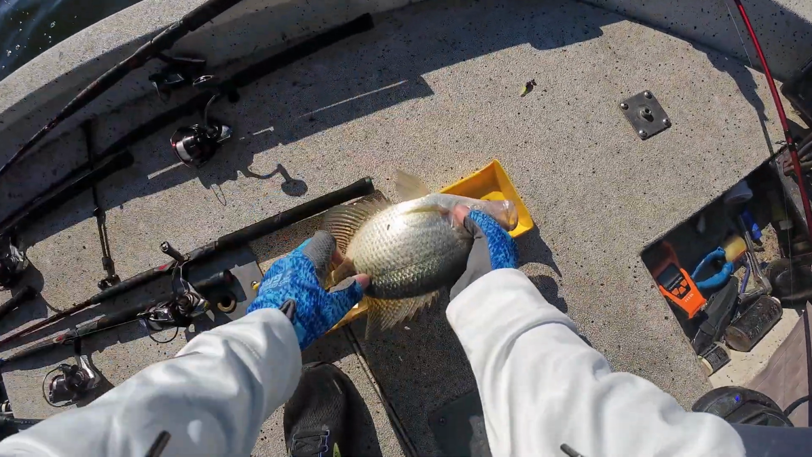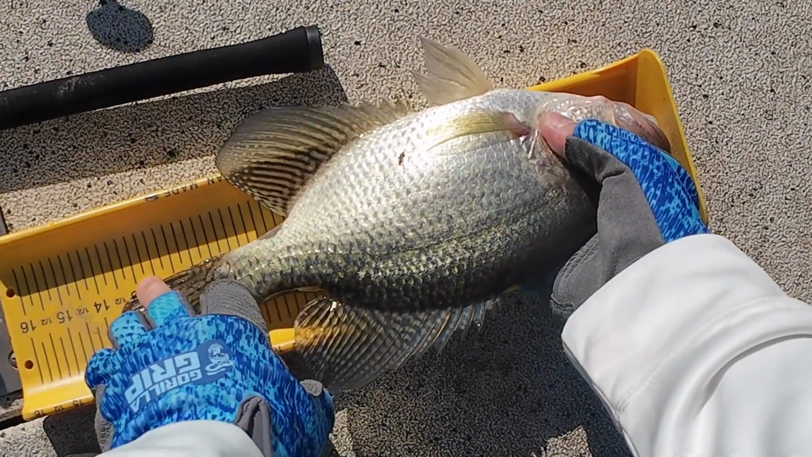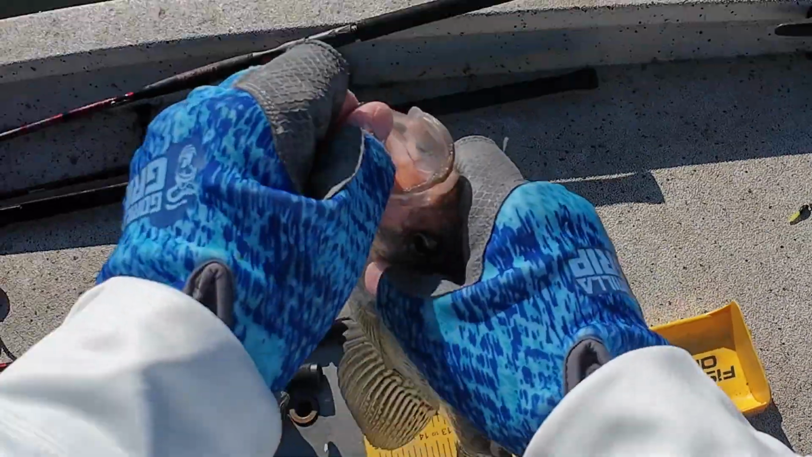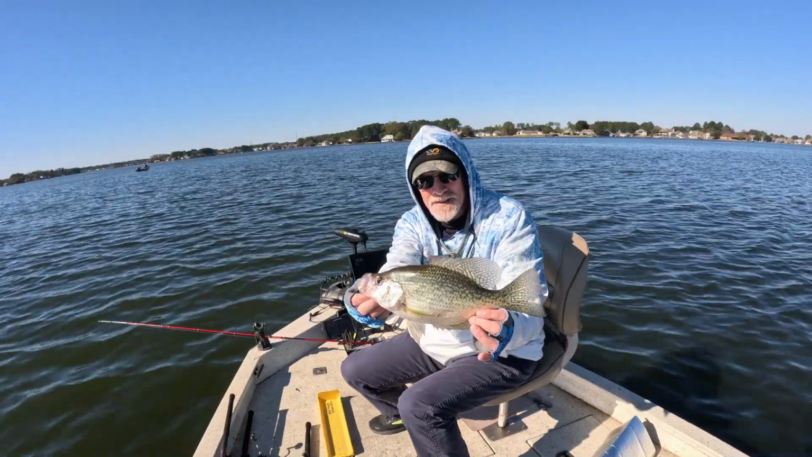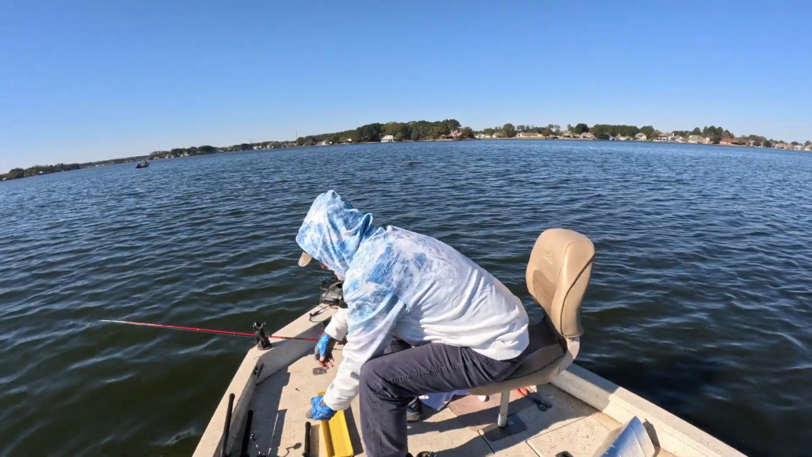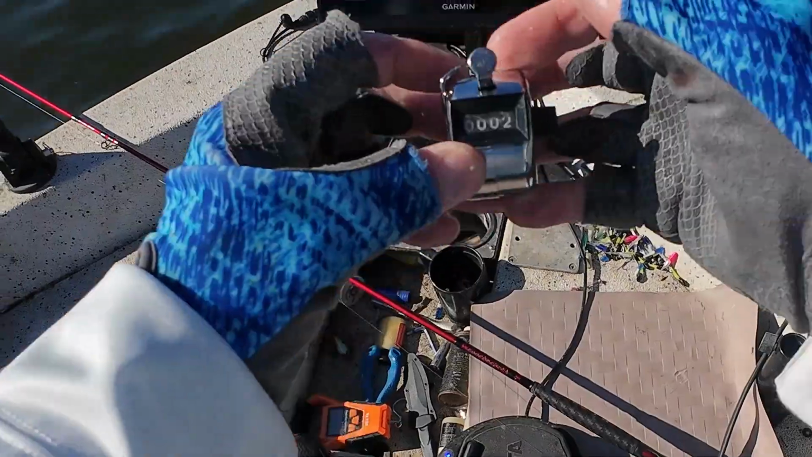Not broke. 13.5-inch. Black crappie, 13.5. Yes, man. All right, get back. It's 2.